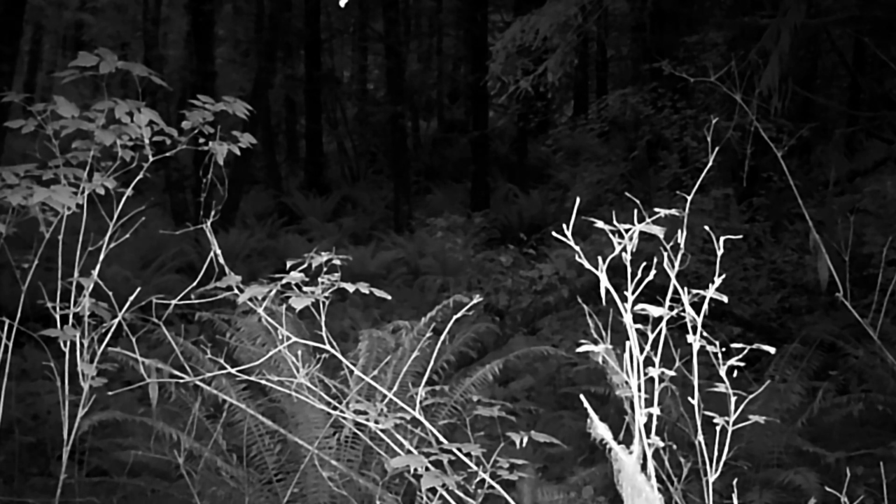It's a calm night. A little bit of clouds, but pretty much clear. So if it's clear and we get moonlight, that'll bring the animals out to start feeding.